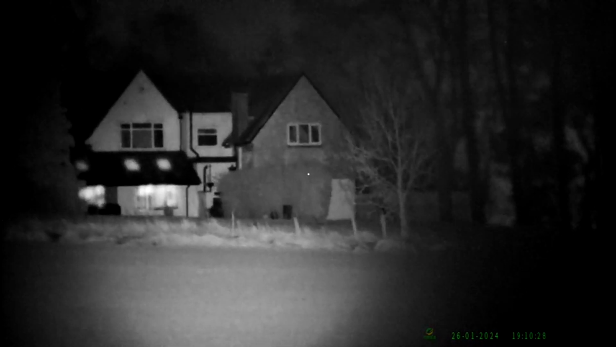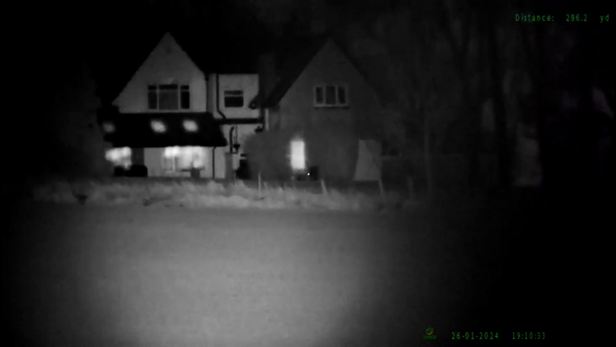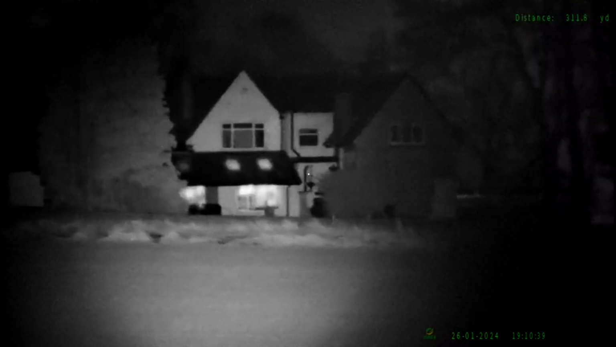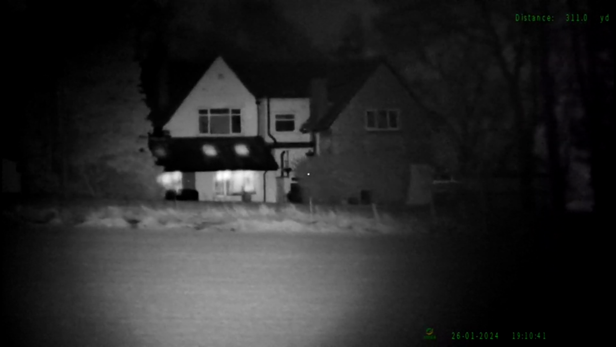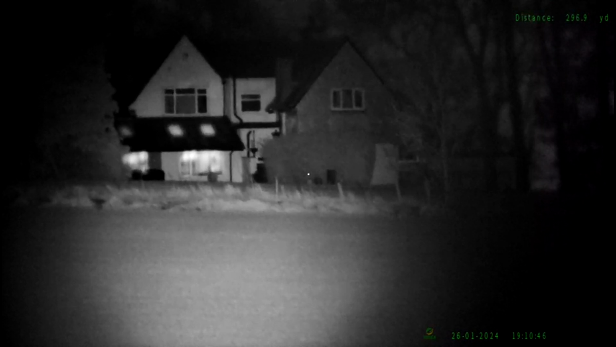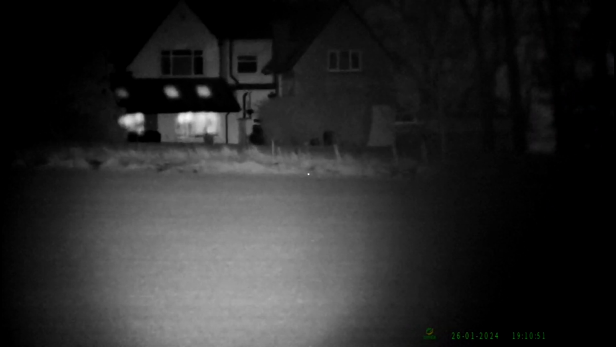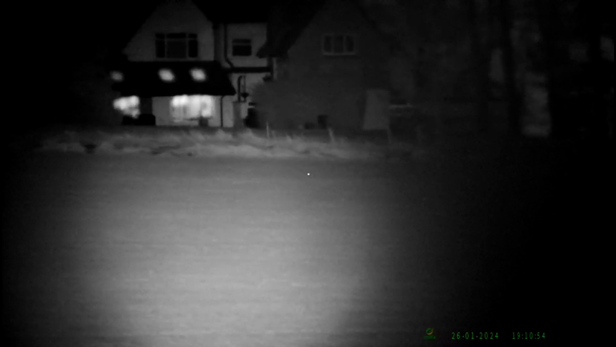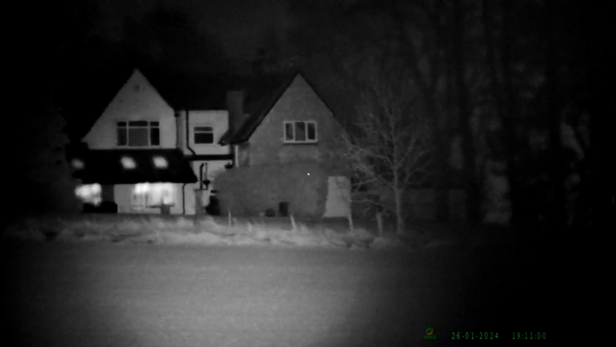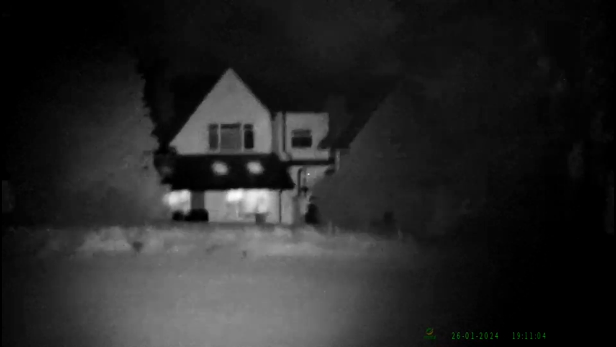Seen in previous videos this house saying it's out of range, 314 yards. It's only saying out of range if you can see that on the screen because we've not set up the ballistic calculator on this yet. This is the Oneleaf Commander NV400. Base mag. Zoom in.